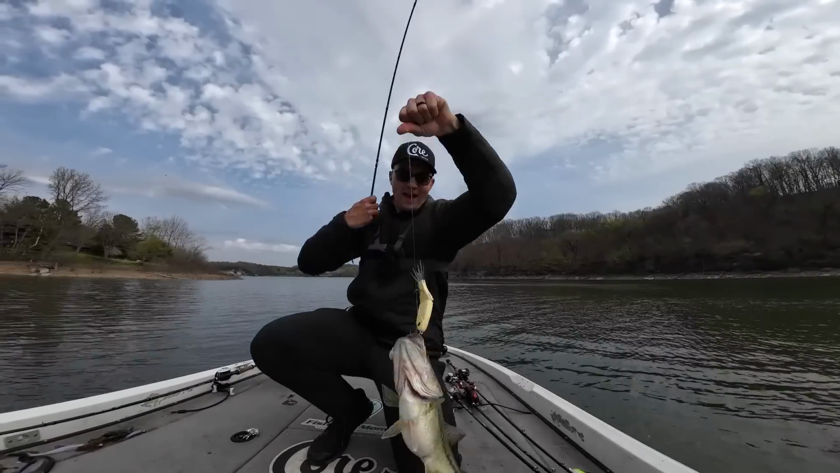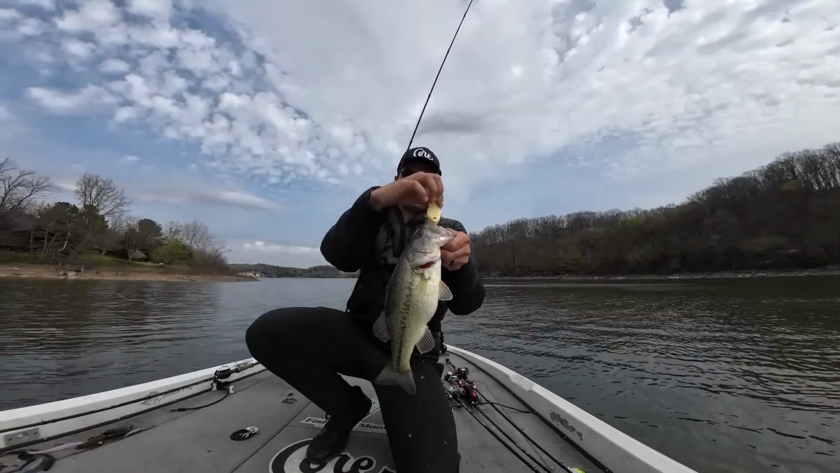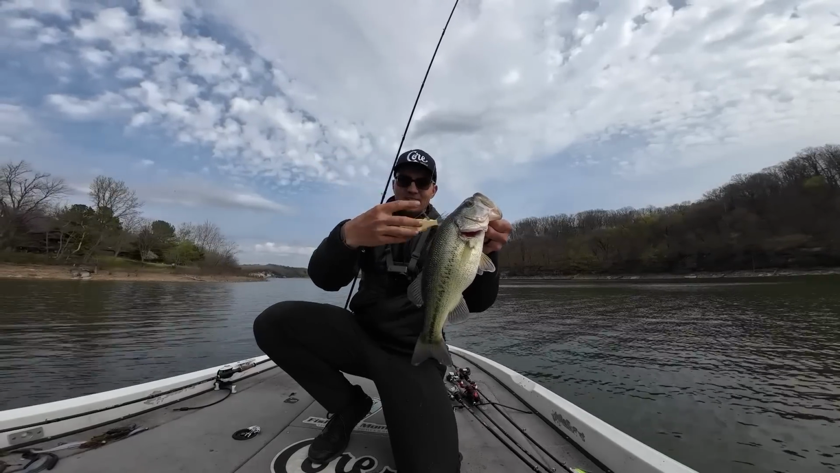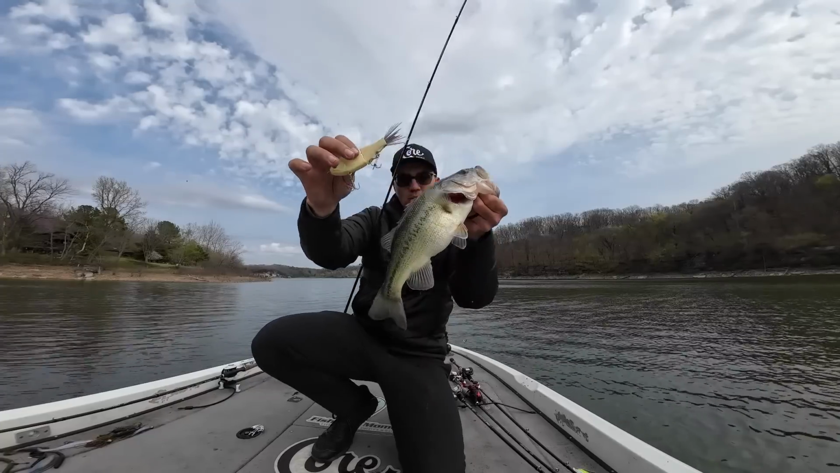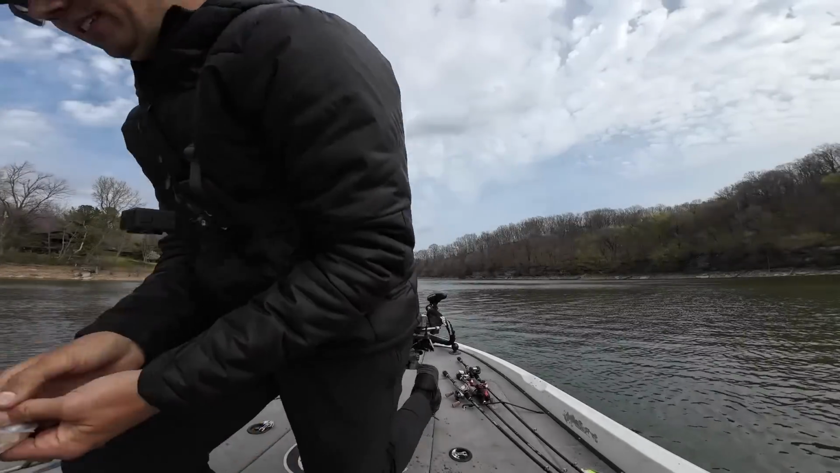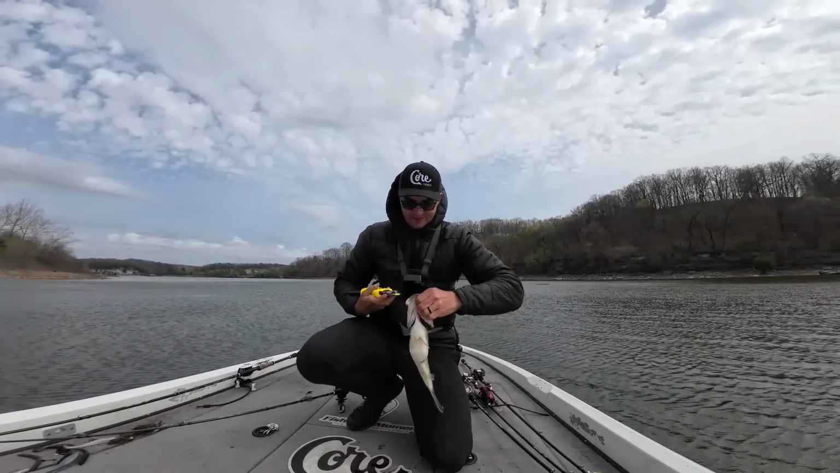That's actually a fatty. Look at that fish. That's a good keeper on that glide. I love this little glide bait, guys. It smashes them. No forward-facing sonar. These fish are just on bait, and I just happen to be around them, and that little glide will pull them from a long distance. That's a solid little fish. Actually, let me get a weight on that guy. That's a nice keeper. I mean, just a solid 2-pounder, 15-incher, but that is awesome right there, guys.